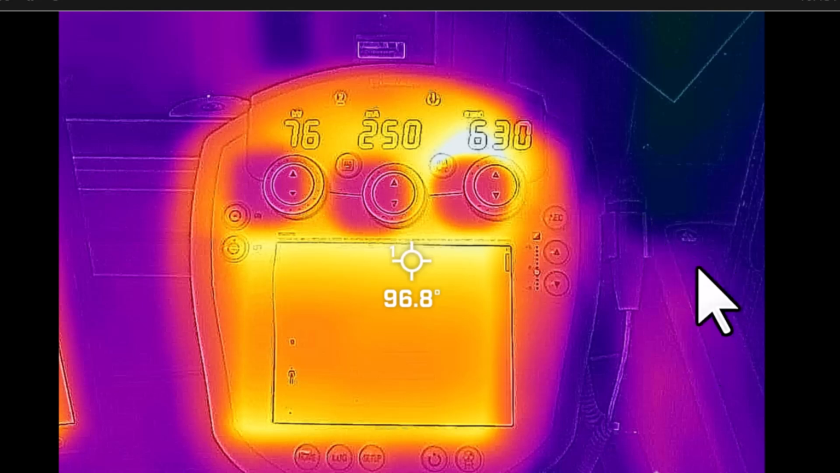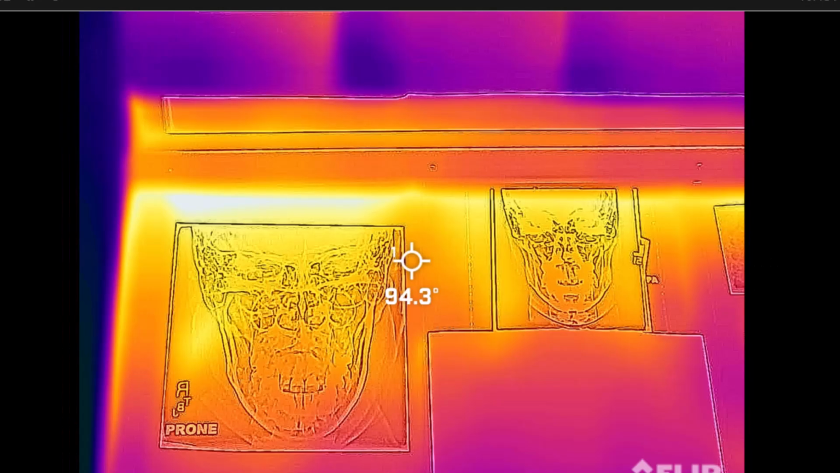Over here you've got the DR detector charger and the DR plate here. And this image was really cool. These are digital x-rays that have been printed on laser film, hung up on the view box, the light box that we have in the main classroom.